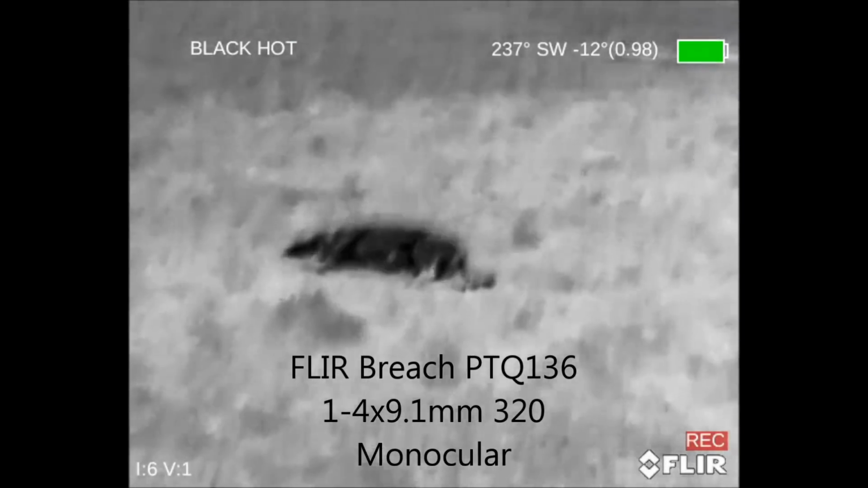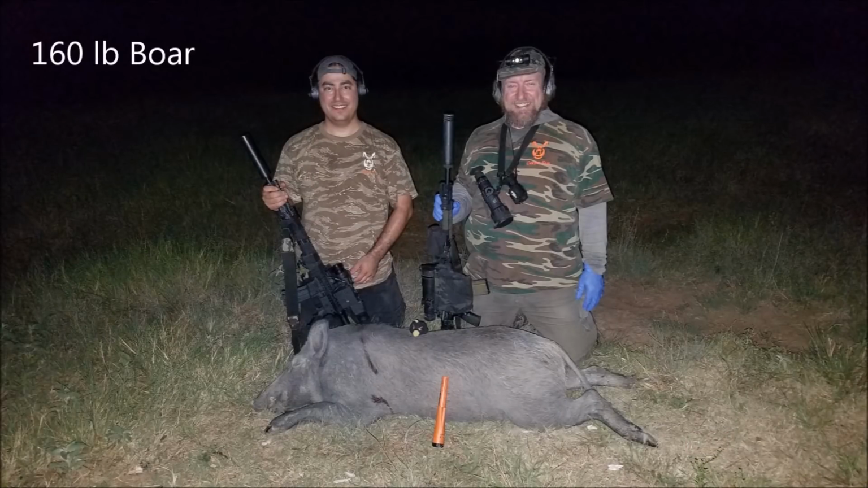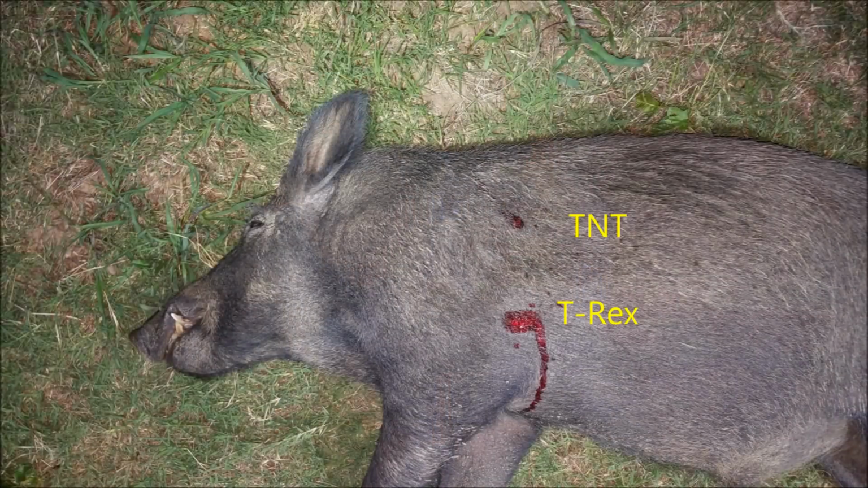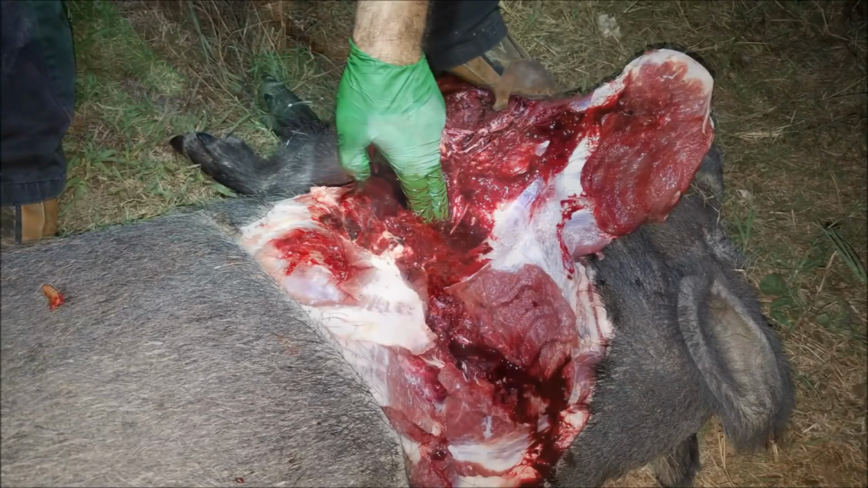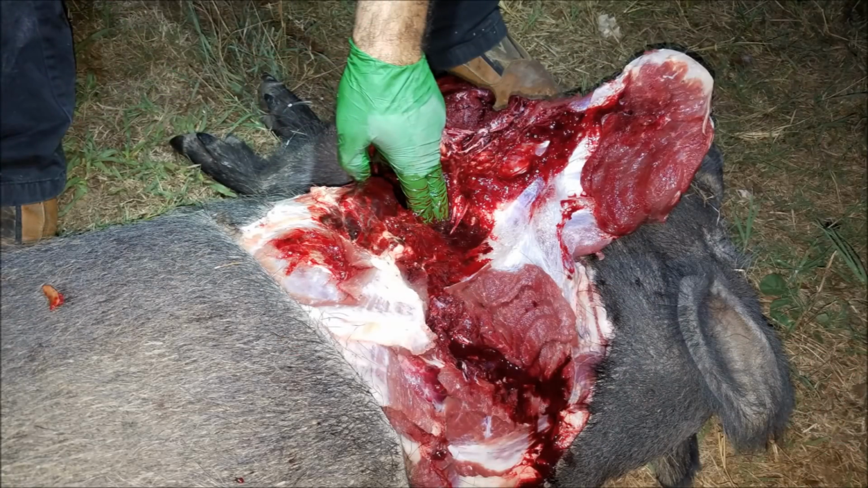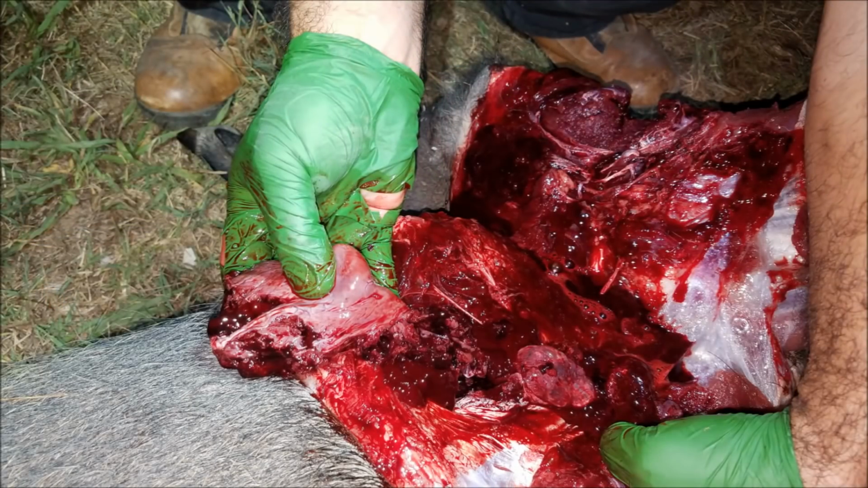I'm going to walk up using the FLIR breech to check him out. And he is down and dead. 160-pound boar hit 2 times. The upper shot being from my rifle, a Spear TNT. The lower shot, a Maker's T-Rex bullet that Ben is testing out. And he has his fingers in the T-Rex hole that's going through the heart. It actually broke the heart in 2 going through.